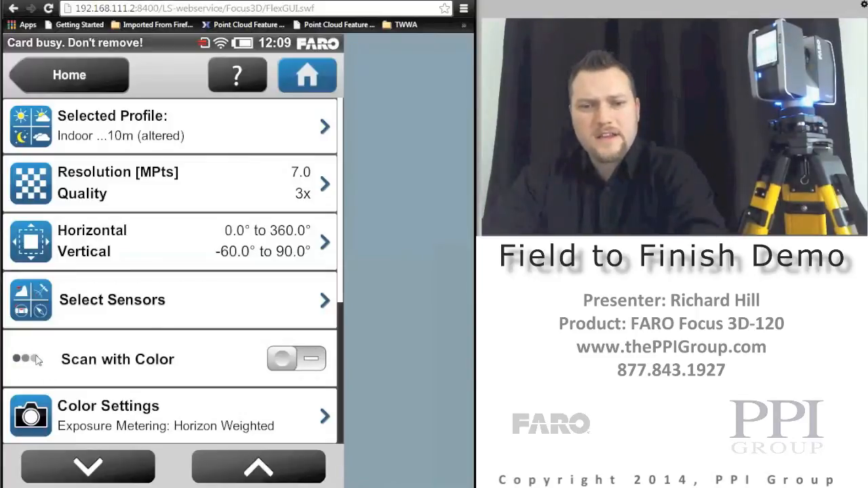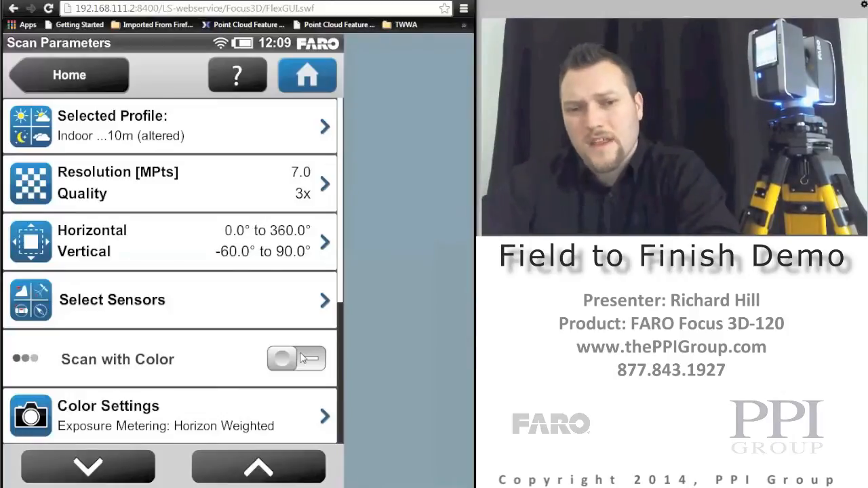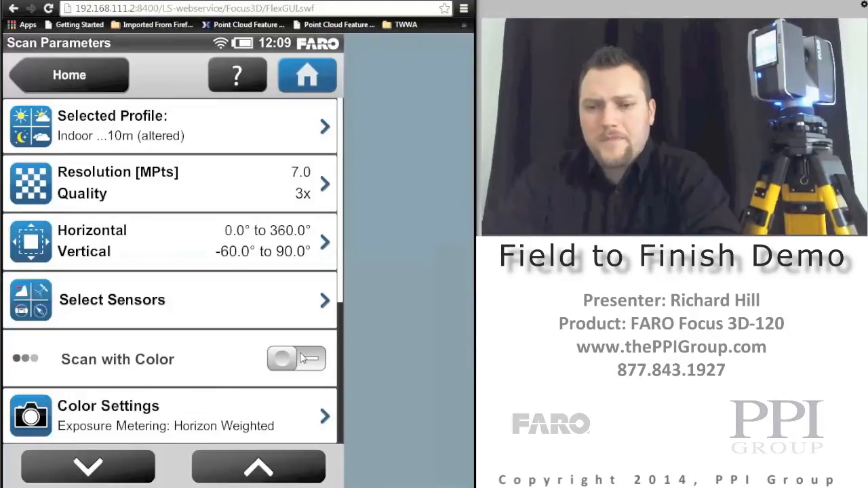All you need to do is click that, and you'll see where it pops up with a grayscale, the black, gray, and white circles there. That means that color is turned off, and we're just going to collect only intensity values or reflectivity values instead. So you'll see a black and white type picture. That's actually not a picture, it's the scan points colorized by their intensity.